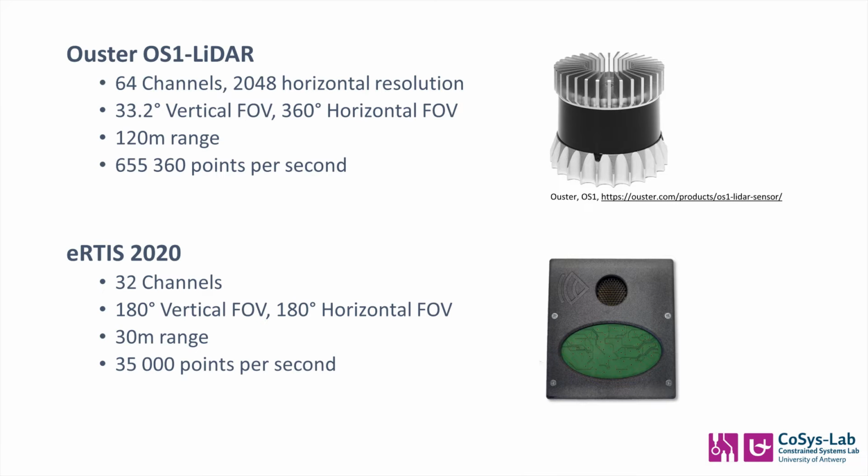Its vertical field of view is rather narrow at just 33.2 degrees, however, it does capture the entire surrounding area around the sensor horizontally. It has a long range of up to 120 meters and creates a very high-resolution 3D image of the environment. In this demonstration, the 3D point cloud images will have over 600,000 points per second on display.